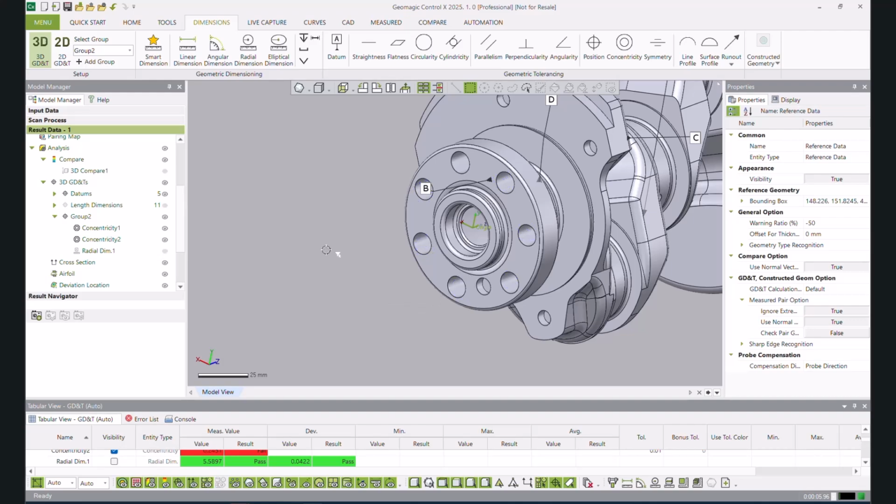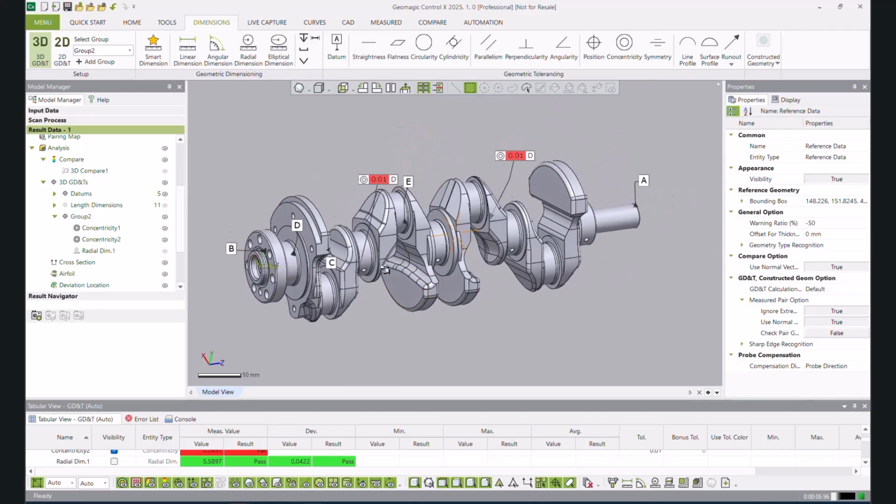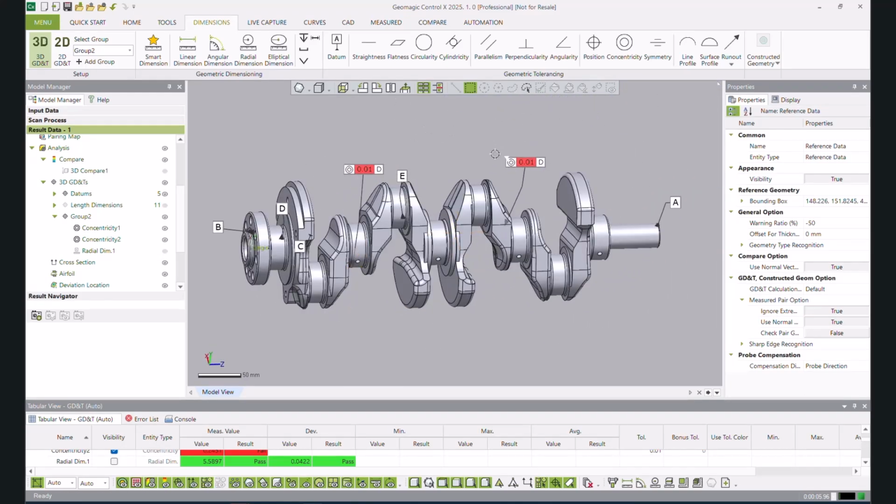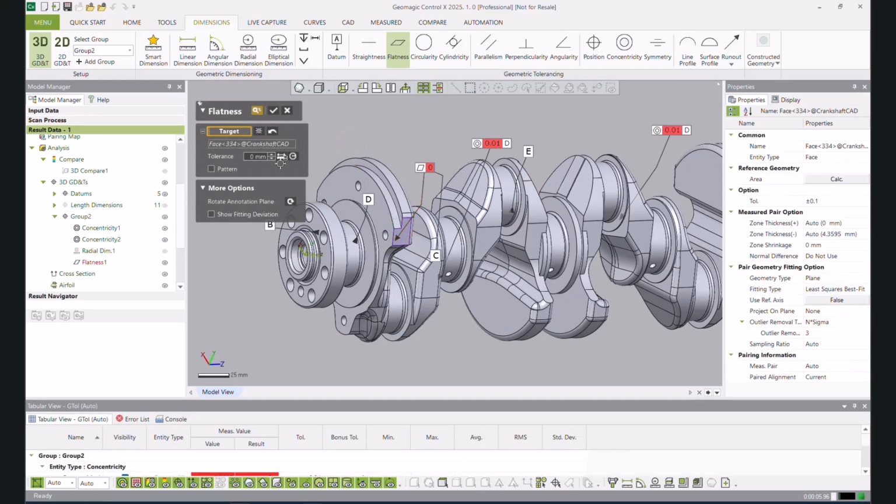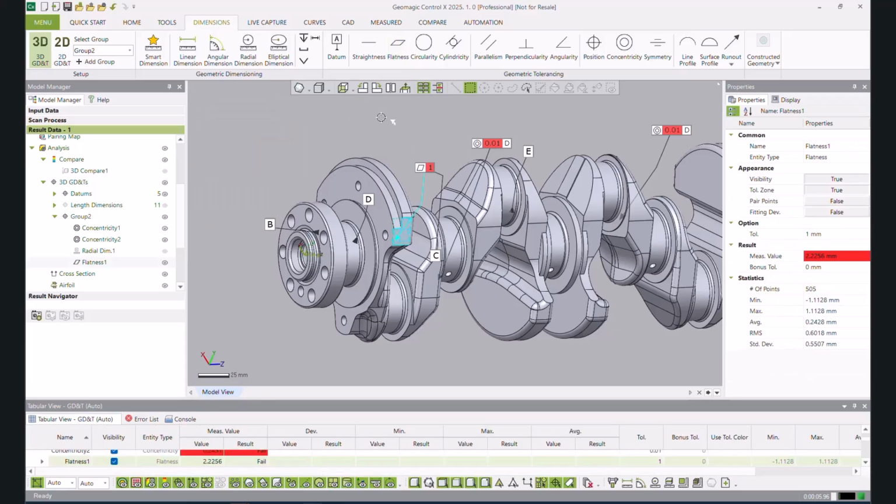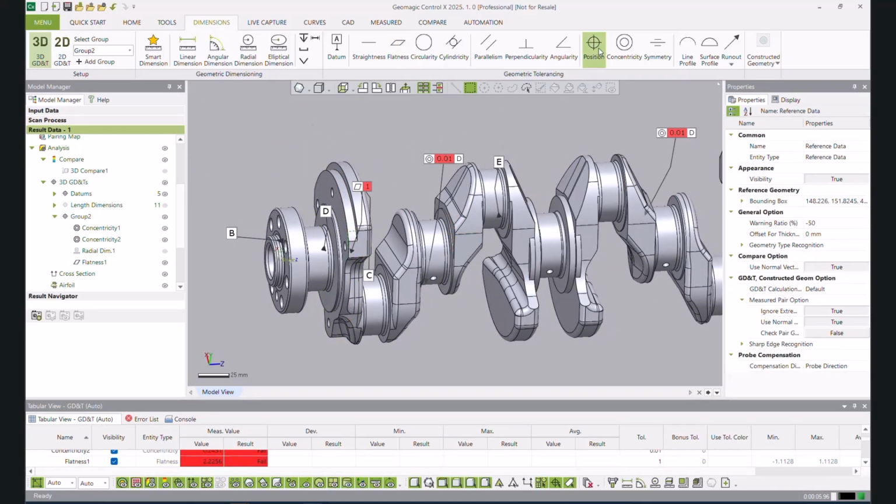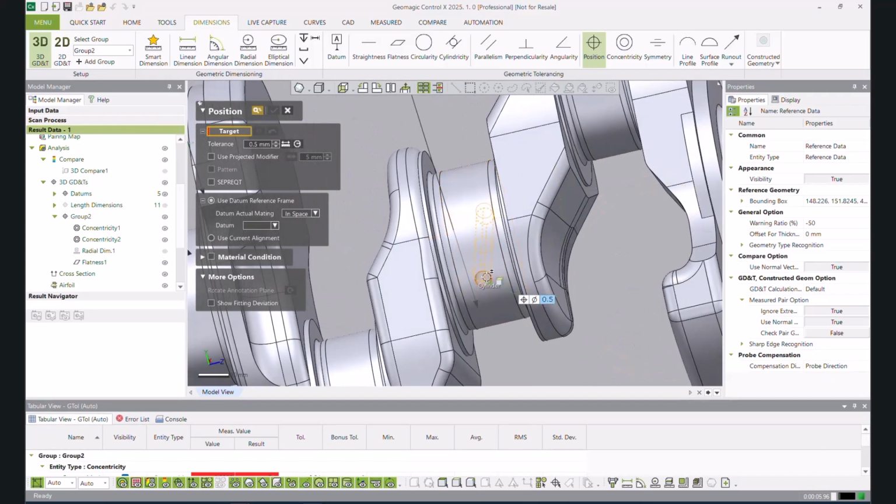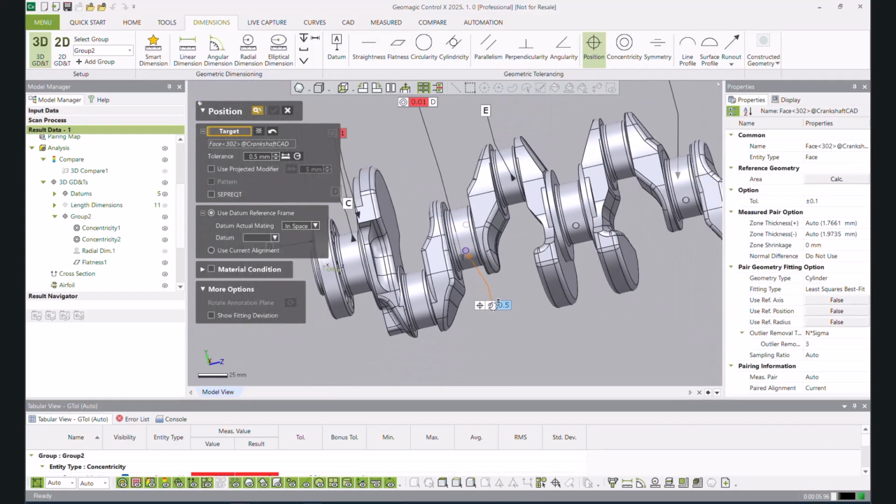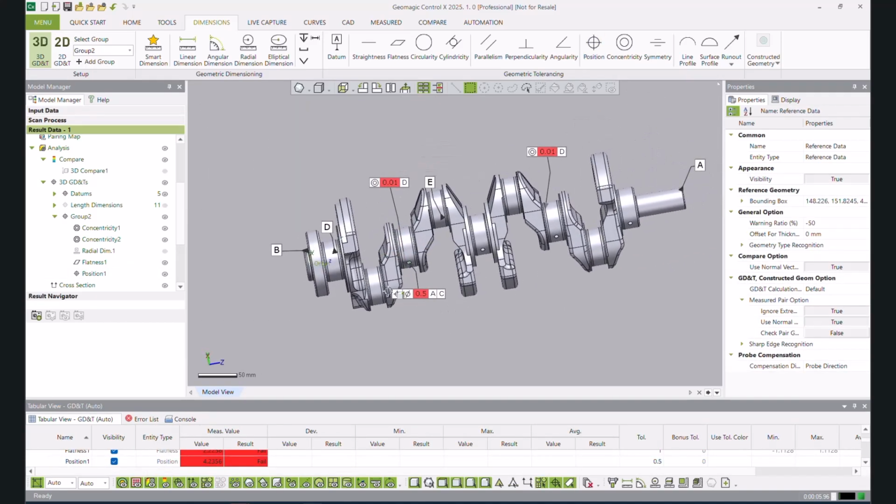So let's turn this one off for now and get back to our GD&T. If we want to do any more, we can do maybe the flatness on this surface here if it's critical. Let's say 1 millimeter. There we go. If we wanted to do some true position callouts for maybe these cylinders here, specify our datum structure, AC, and there we go.